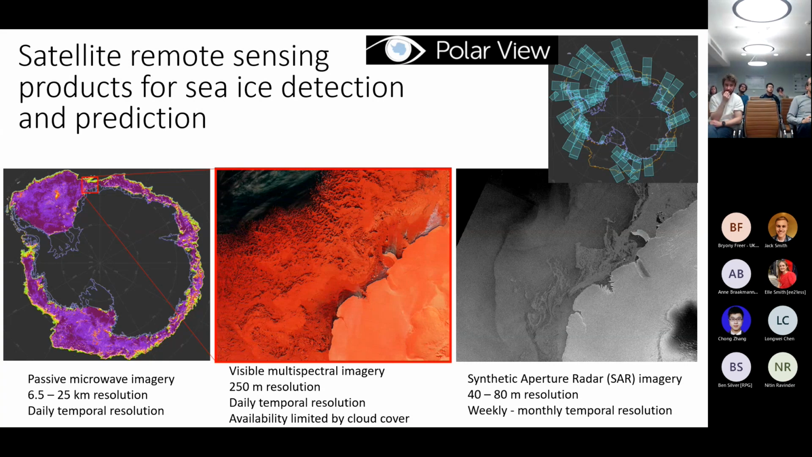So that limits the ability to use this data to make tangible decisions with regards to navigation. There's then visible multispectral imagery. So this is a MODIS image, and I'm using a false color composite of bands 3, 6, and 7 for MODIS. So band 3 is in the visible spectrum, and then 6 and 7 are shortwave infrared.